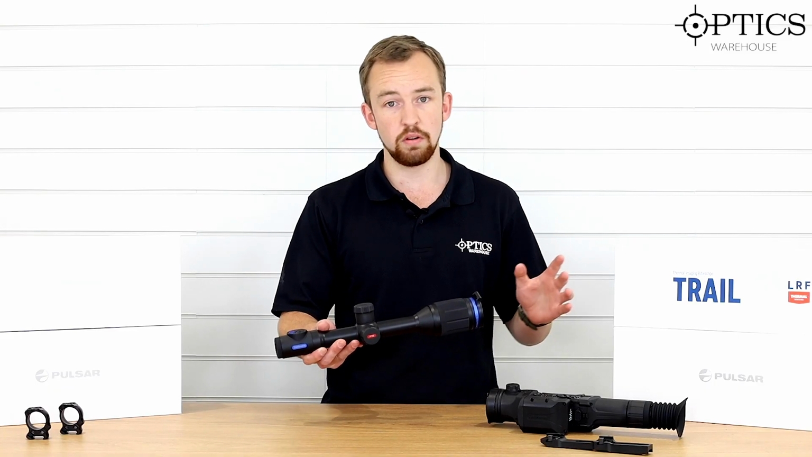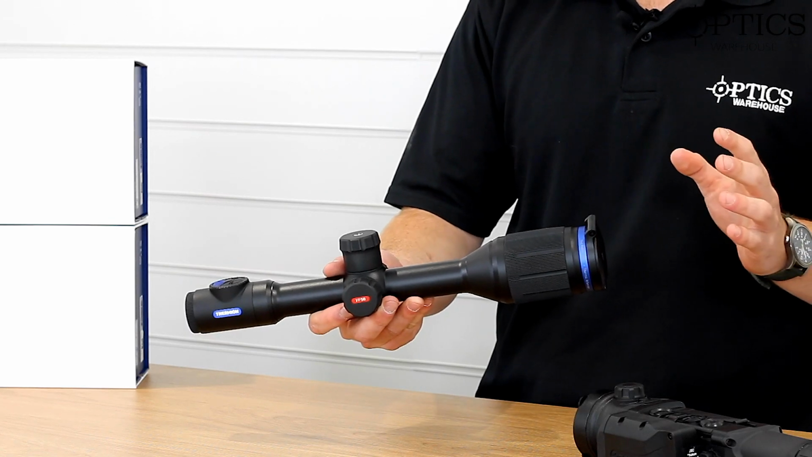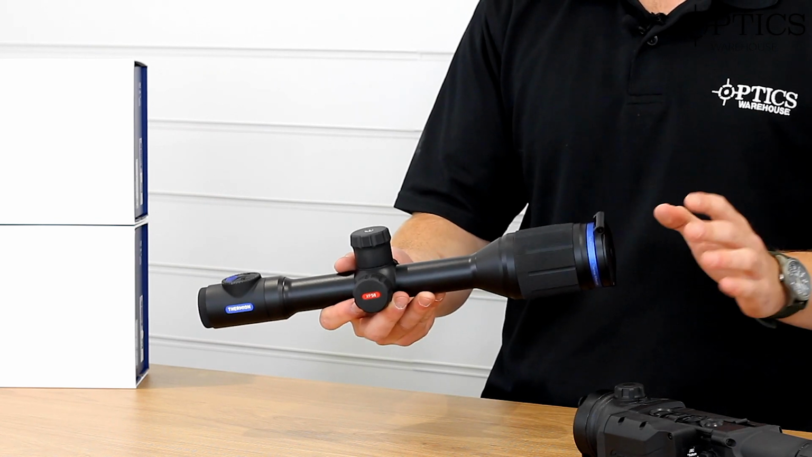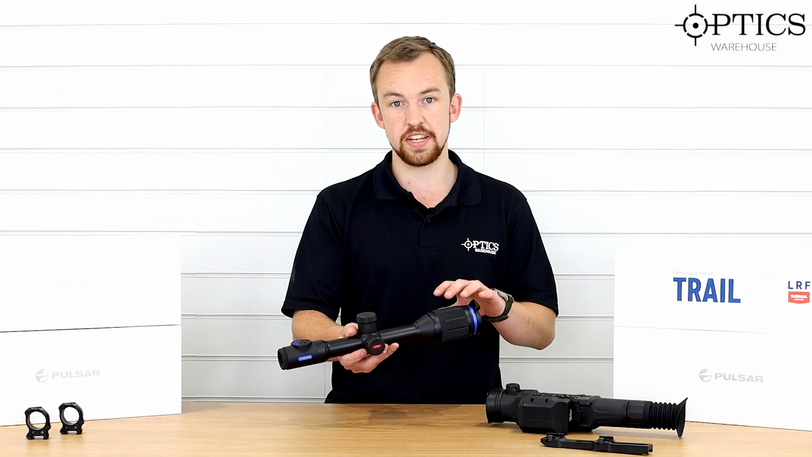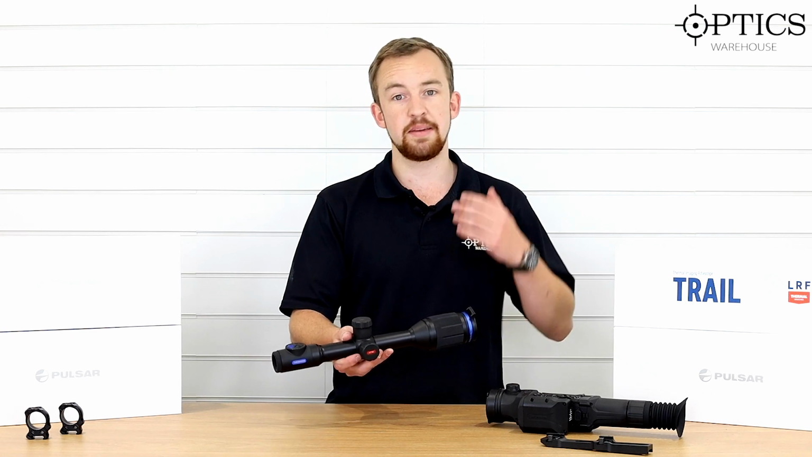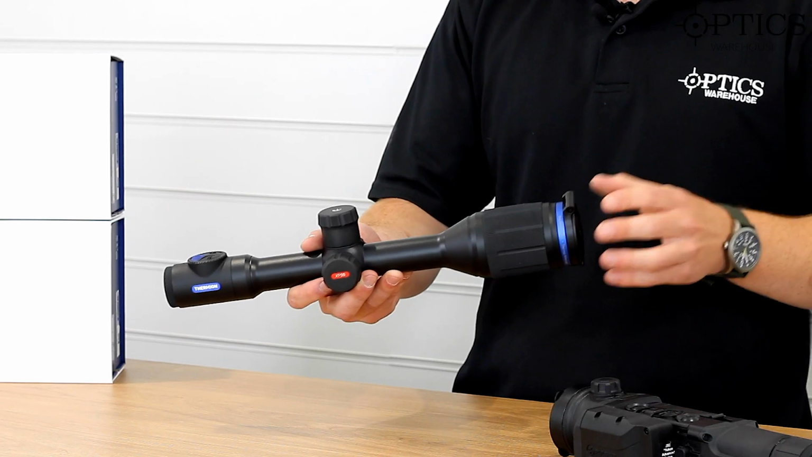So regardless of what rifle you're looking to put it on, you can always stick a set of 30mm rings on there and it works, not a problem. Doesn't matter what size bases you need, anything like that. As long as you've got 30mm highs, preferably with something like this, then you'll be absolutely fine. Of course, the disadvantage of this is that you only have like a stadiometric rangefinder inside, so anything beyond that sort of 150, 200 yards, you have to know what your holdovers are, depending on your rifle setup.